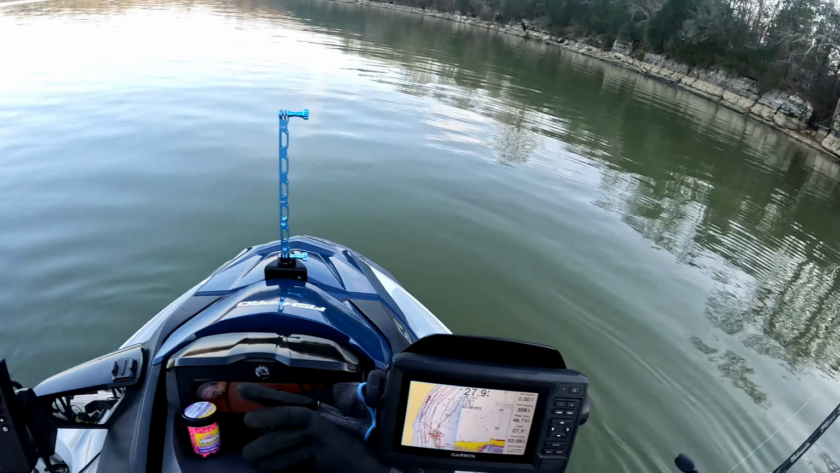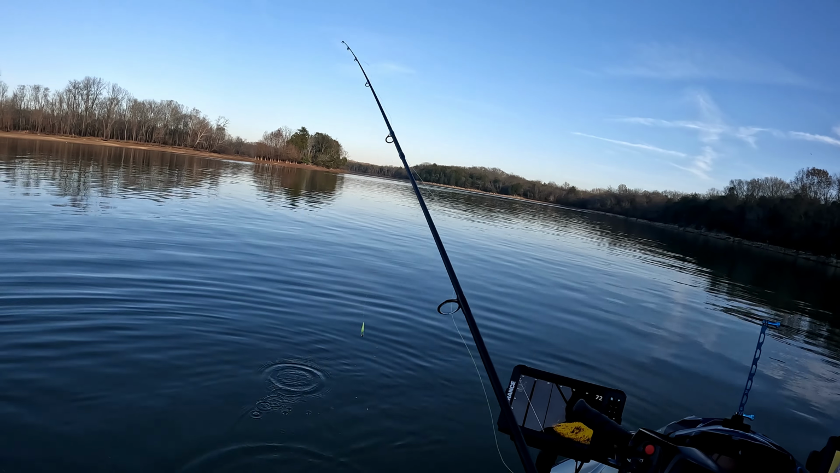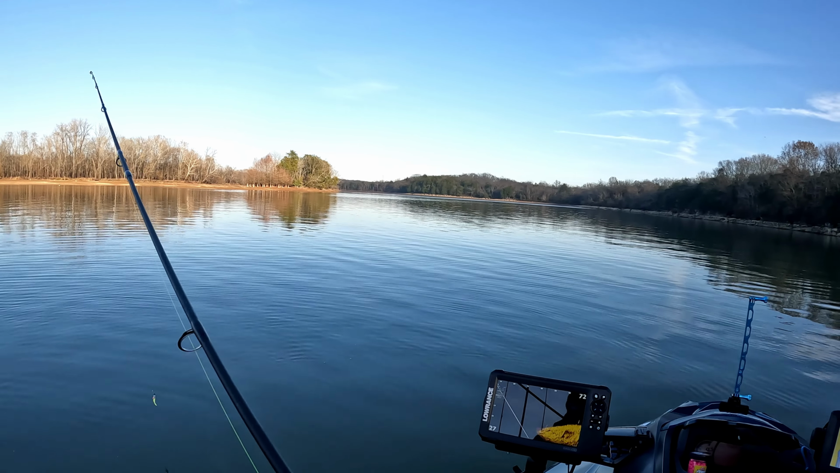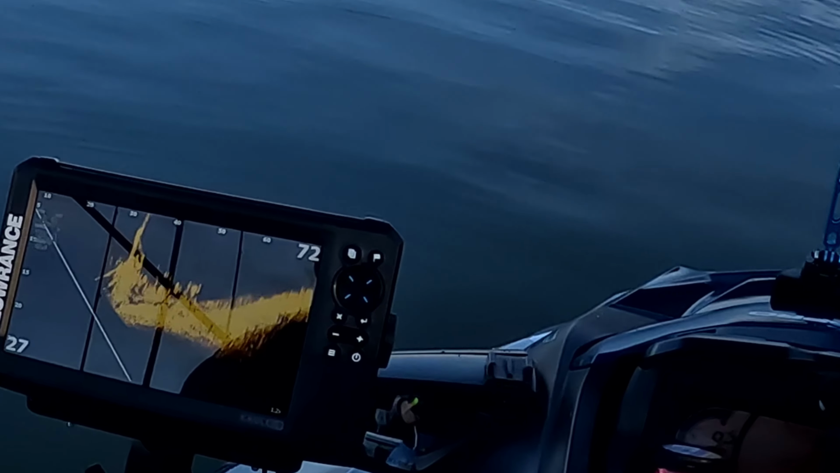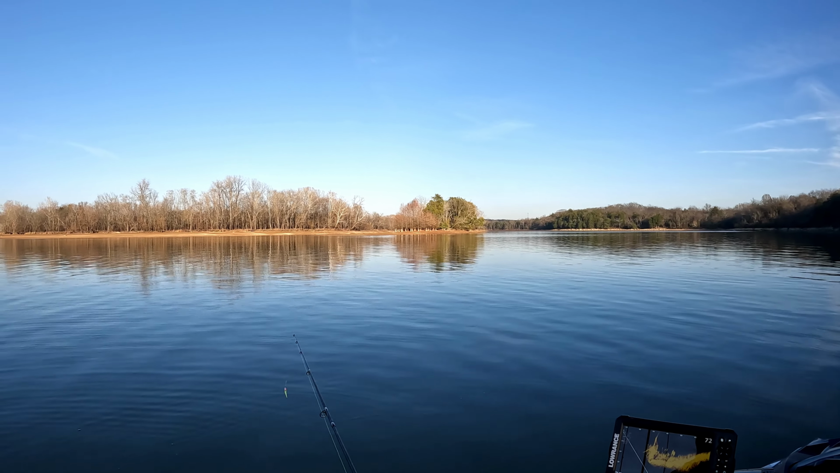All right, let's try it again. Maybe we got lucky. We just found a hungry one. My hands are freezing. Okay, 40 feet out. Let's see where they're at now. There's the tree. Right there. 30 feet out this time. I can barely see my lure.